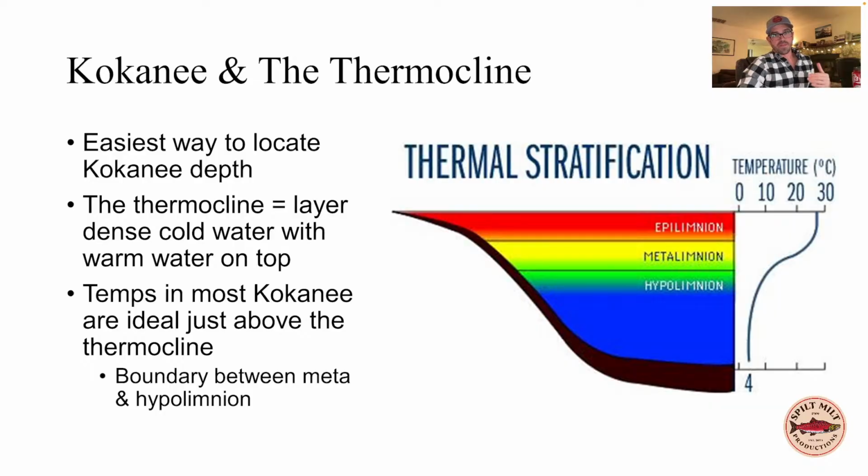And so lakes will split into these three different layers: the epilimnion, the metalimnion, and hypolimnion. And we often talk about this just as the thermocline, right? And the thermocline really isn't a distinct line. I think a lot of fishermen get hung up on this idea that there's just a line that's a thermocline, whereas really the thermocline is just this gradient of warmer to cooler water before it hits a very dense cold layer of water, very cold oxygen poor water called the hypolimnion.